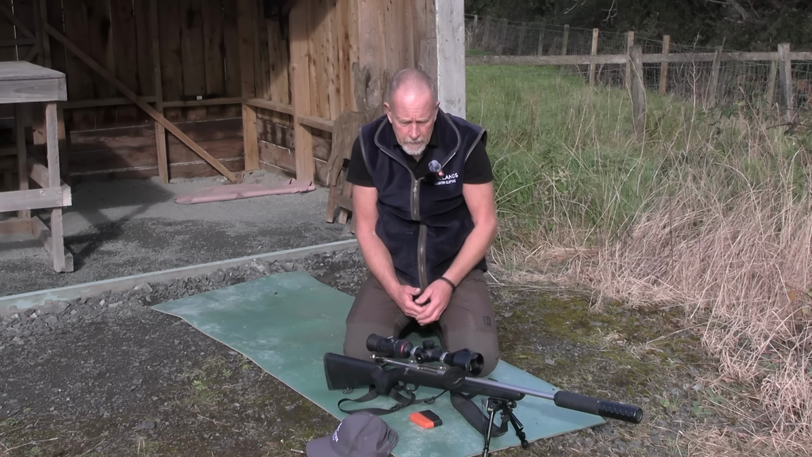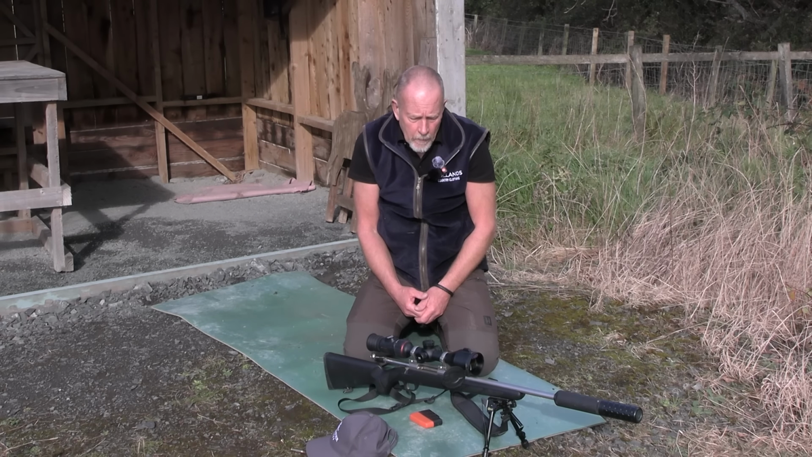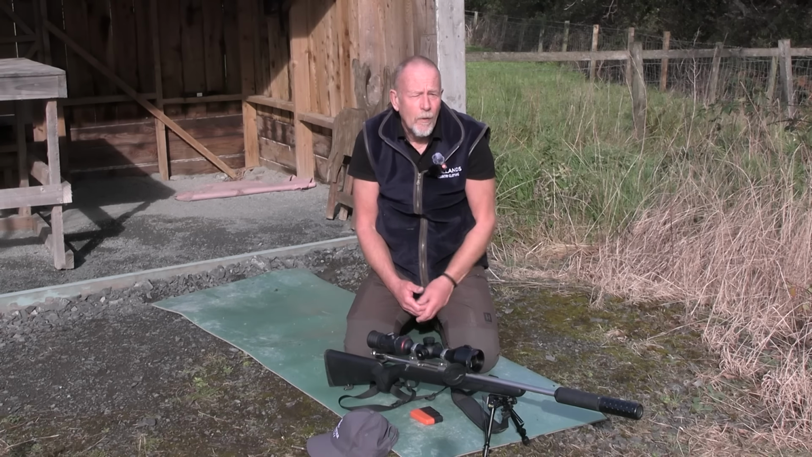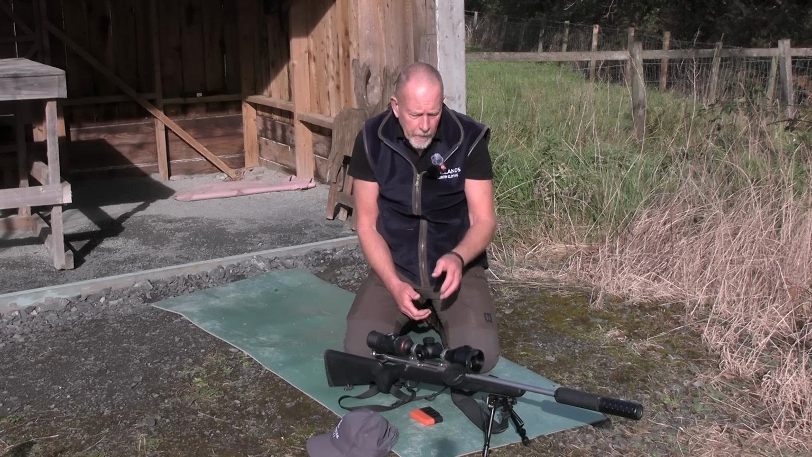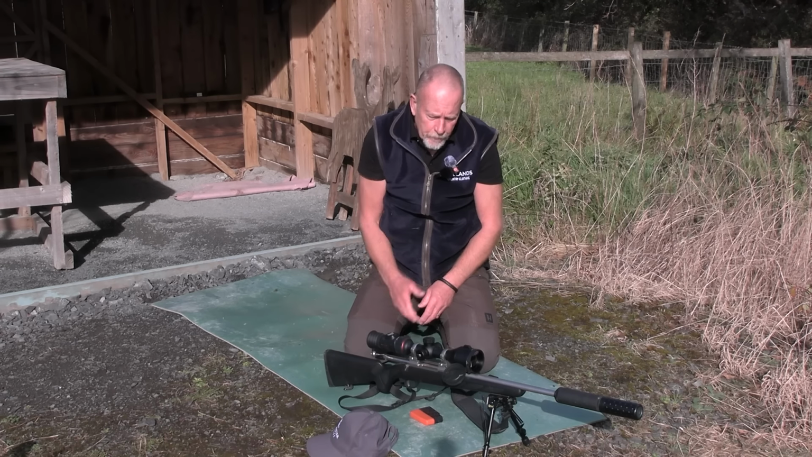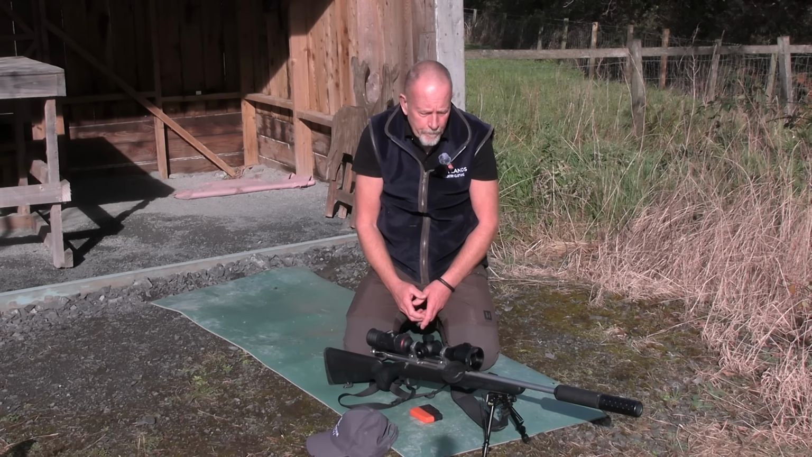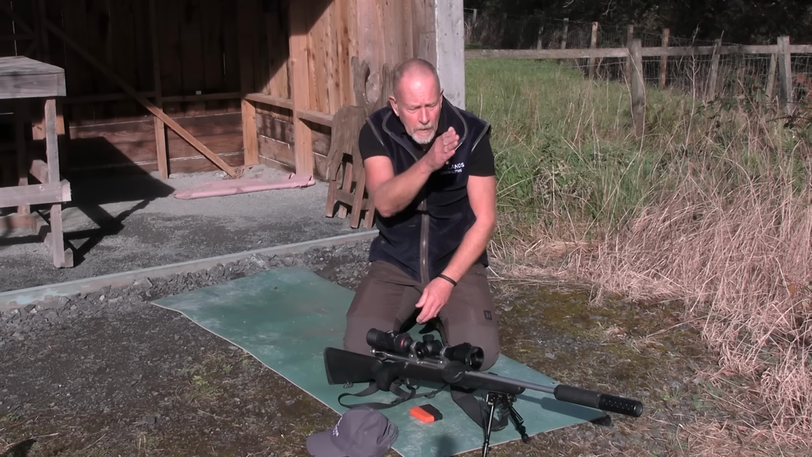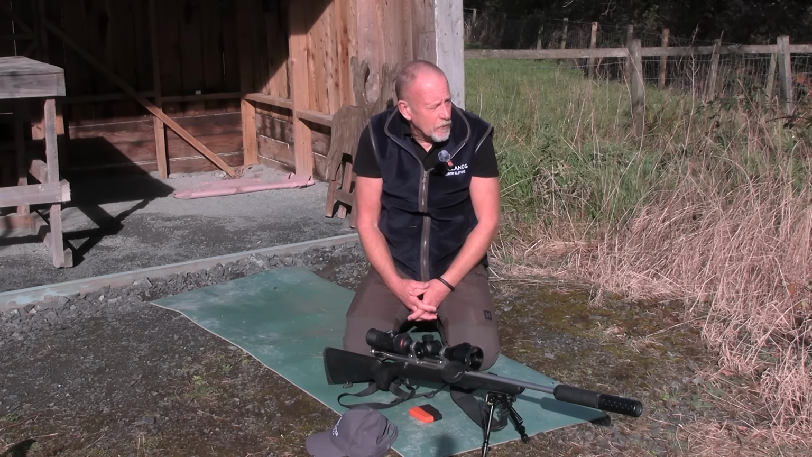But what we've done is, I'm going to play around with this, but rather than boring you with taking loads and loads of shots, I'm going to take one shot now, put another target up, and then we'll zero it in, but we'll show that on the onboard controls, so you'll actually see the function of how that operates. So you take your shot, you can see where the round's gone, and then dial the crosshairs into the actual position of shot.